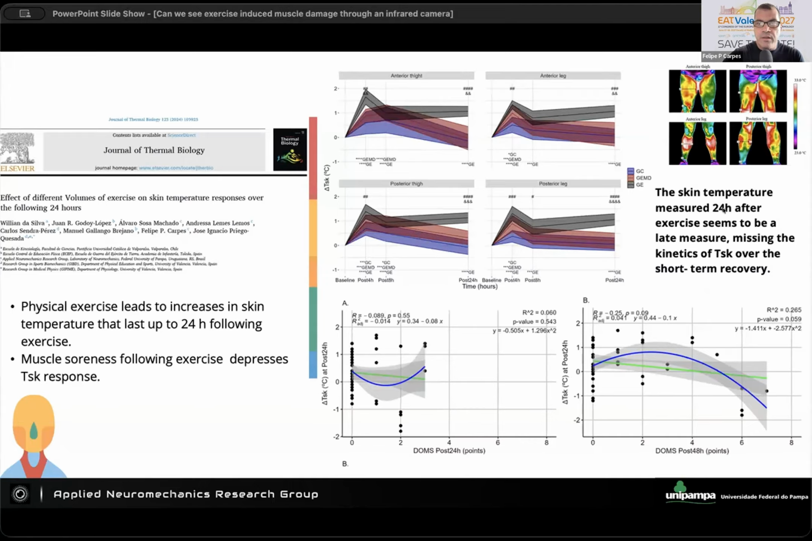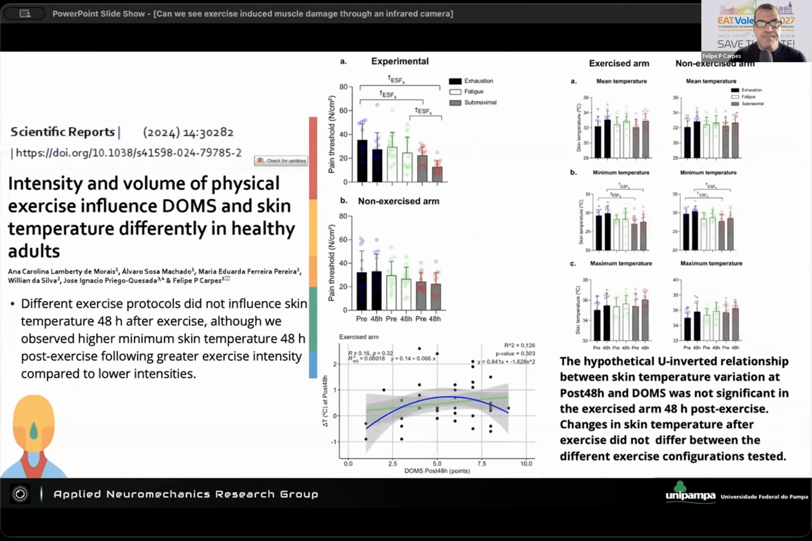After we measured the skin temperature 24 hours after exercise, we found that maybe 24 hours can be too late to see the change due to exercise, because the way that temperature changes over exercise and recovery might not be, how can I say that, it just shows us that we need more information, and that the time window of change might not be the same that we have for other physiological outcomes.